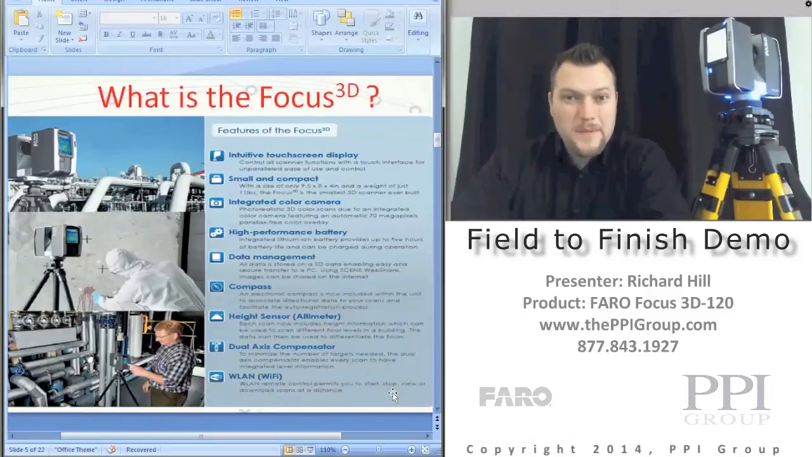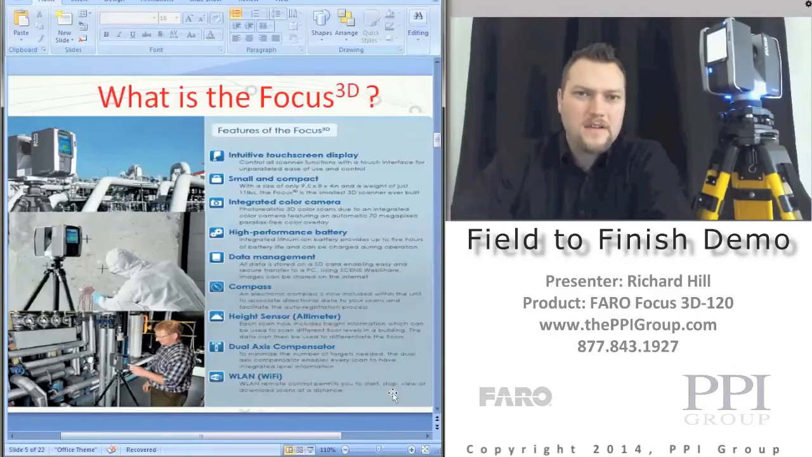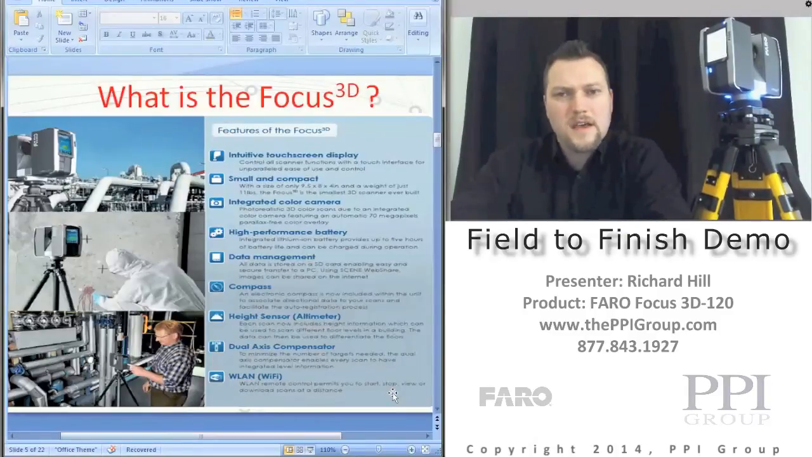We also have a built-in compass and a built-in altimeter, so we get a close-to-accurate heading to north on our scan data, within a couple of degrees, as well as within a few meters vertically from the altimeter.